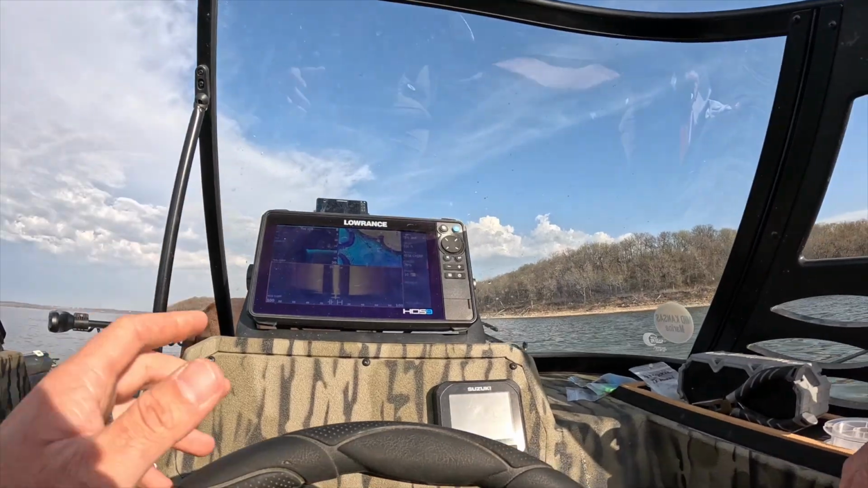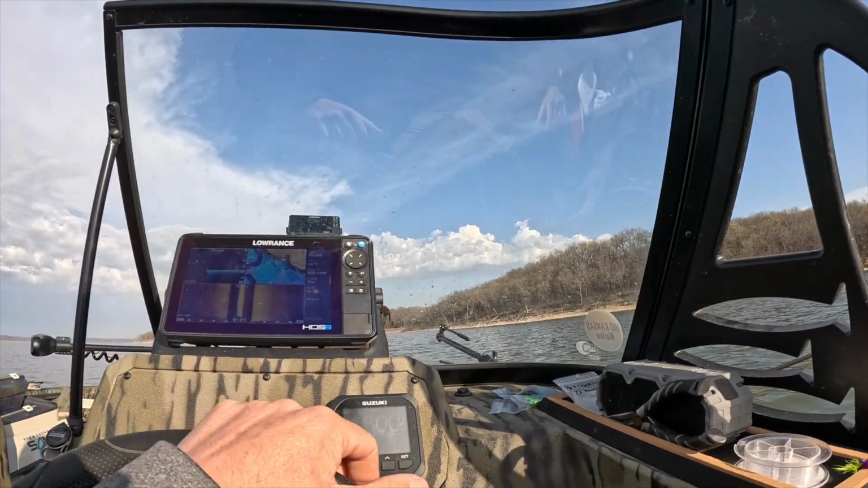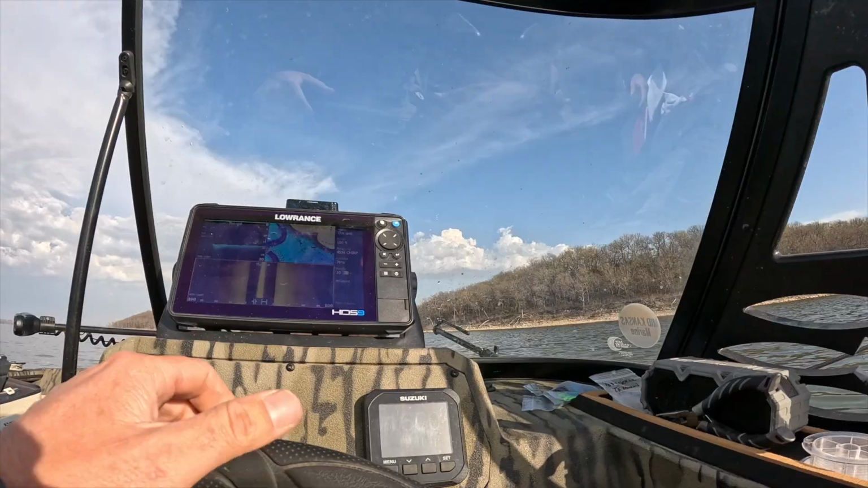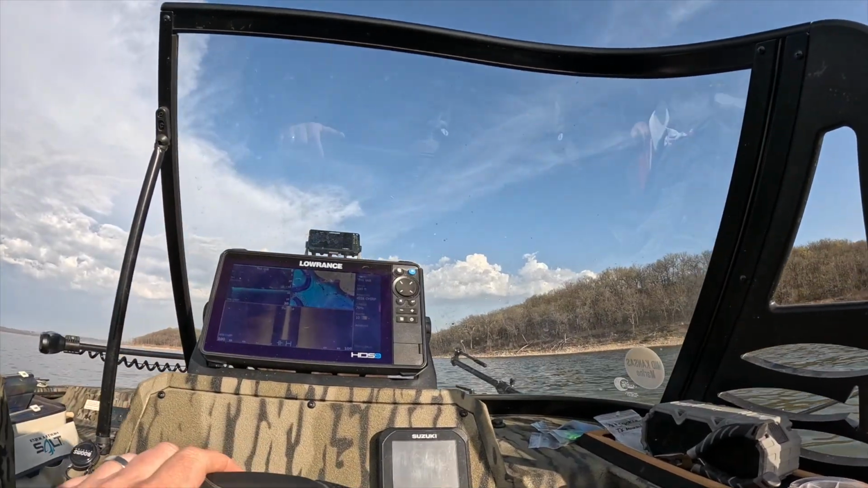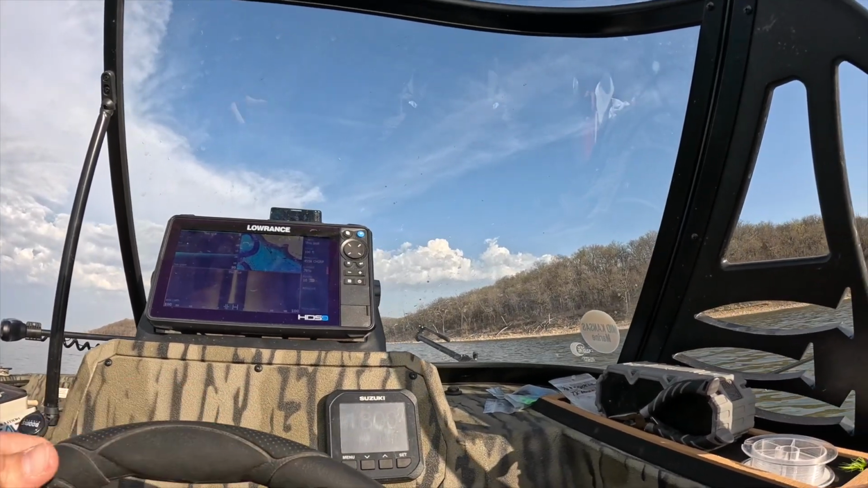We're gonna do a little bit of crappie finding. I got some brush piles here. Last time I fished this lake, there were some good fish on this. So it's a little earlier in the day, good conditions, good wind, 53 water temp, 53 and a half actually. So we're gonna just start deep and work our way up shallower.